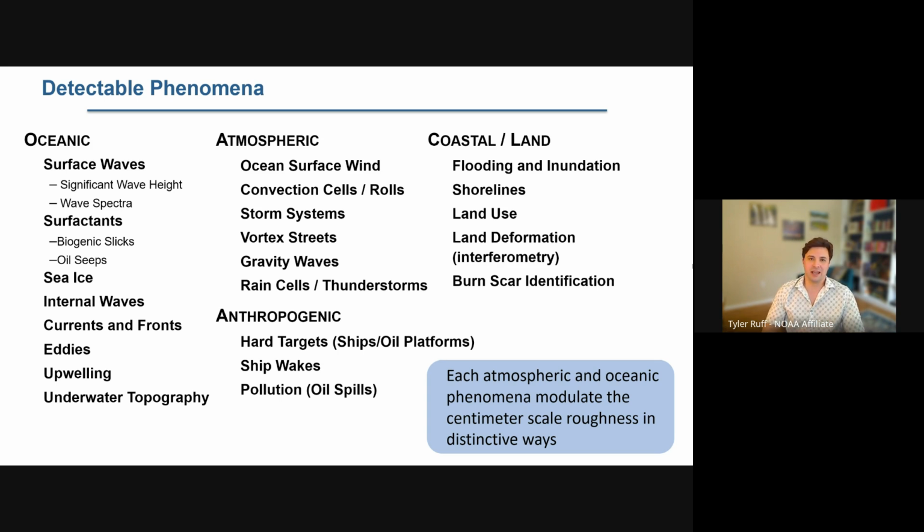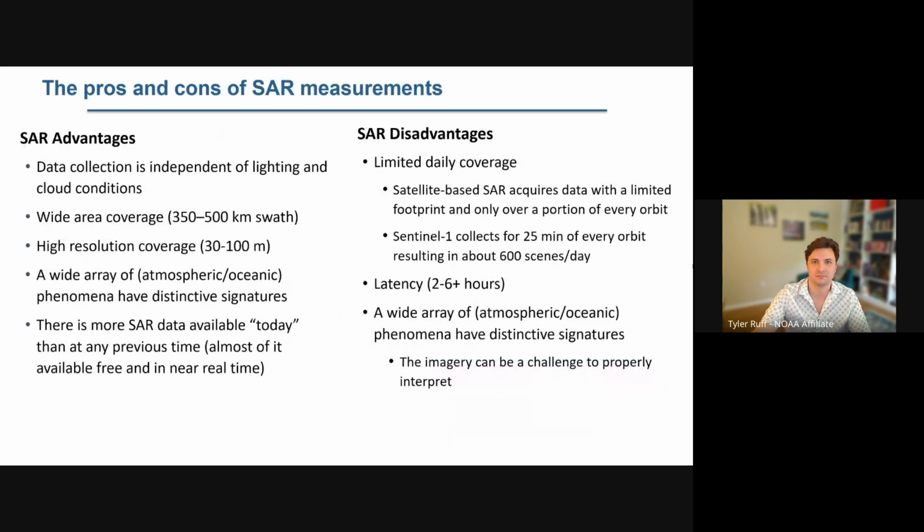As for coastal and land, we have a pretty robust flooding and inundation detection program over the last 3 years. We have a team working on algorithms to detect floods in SAR imagery. But the most important point here is that all of these atmospheric and oceanic phenomena modulate the centimeter scale roughness in very distinctive ways. So that leads to the pros and cons of SAR measurements.